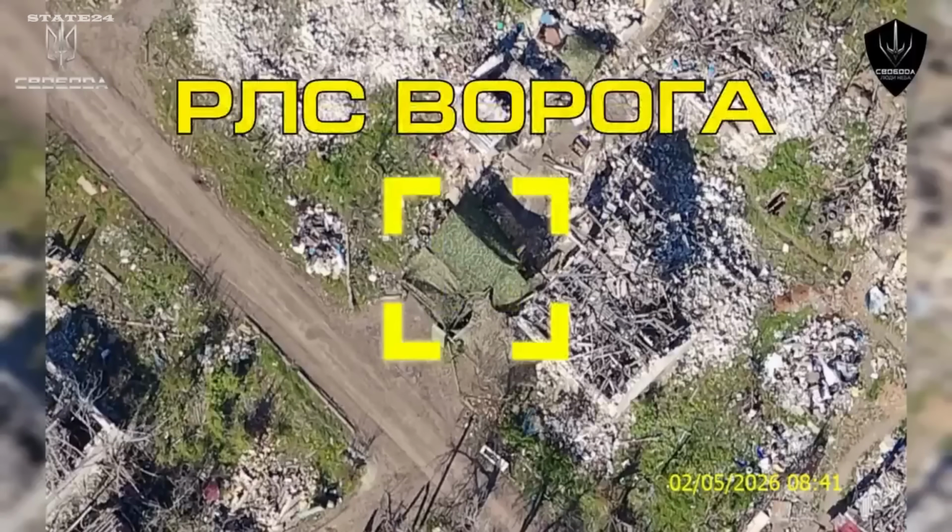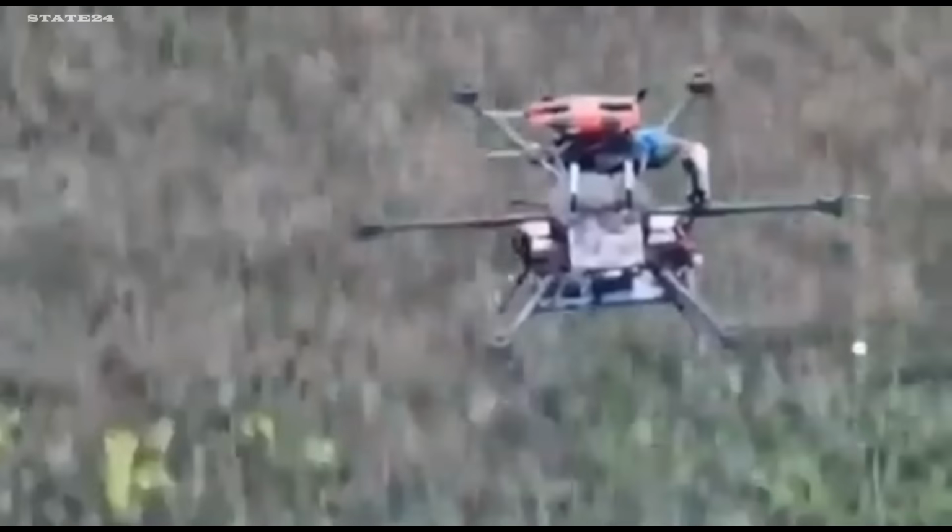Svoboda Battalion, a fixed-wing UAV dropping bombs directly onto a Russian position on the Eastern Front. Fixed-wing drones cover distances and carry payloads that standard FPV drones can't. One pass, direct hit.